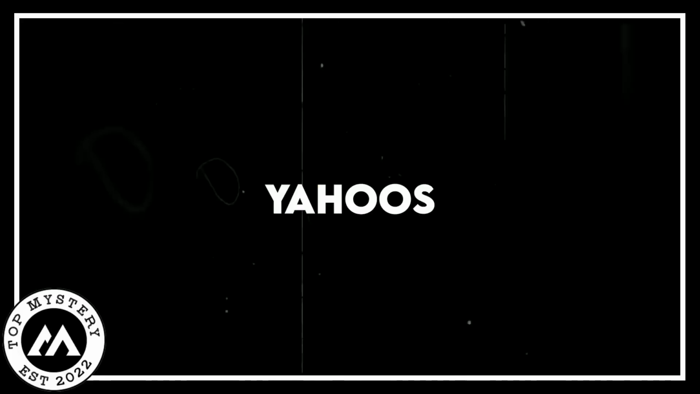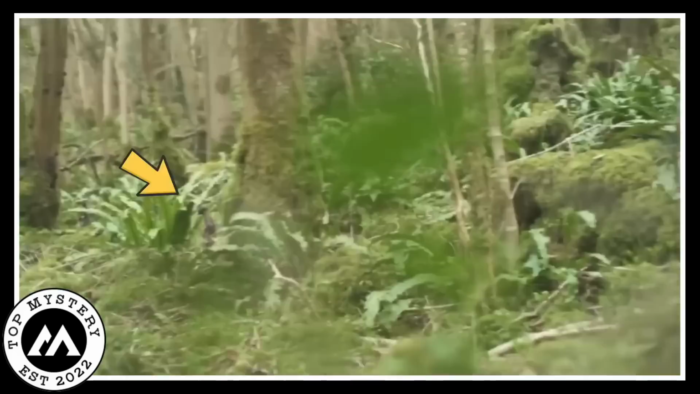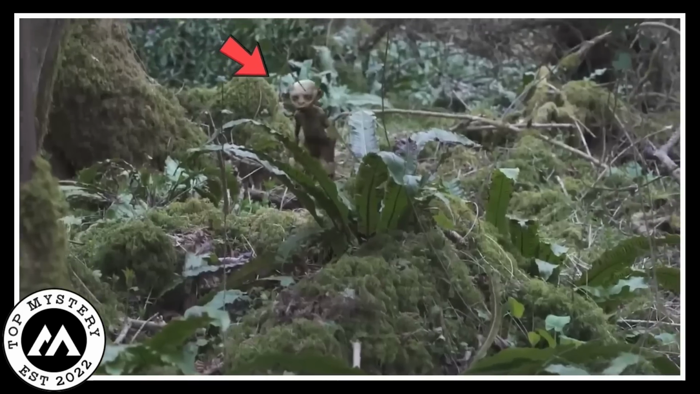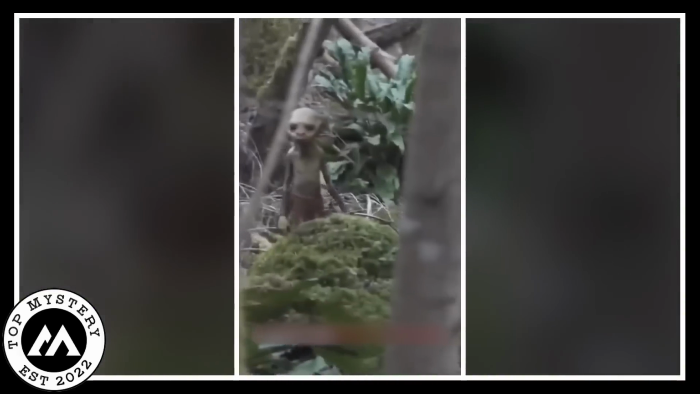Yahoos. Most of you must have heard about the strange creatures called Yahoos mentioned in the Gulliver Travels, but who could have thought that these creatures would jump out of the fantasy world into our worldly realm? For instance, in this video, a small, human-like creature is seen hopping through the woods, cautious about its perilous surroundings.